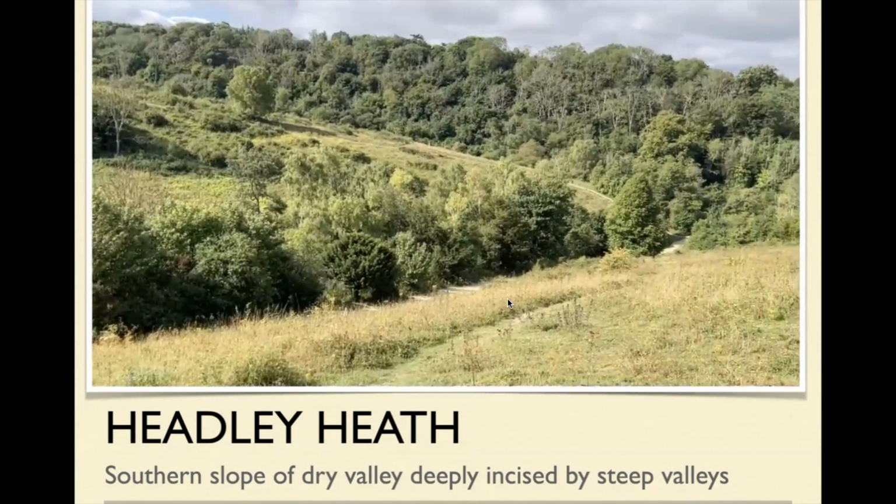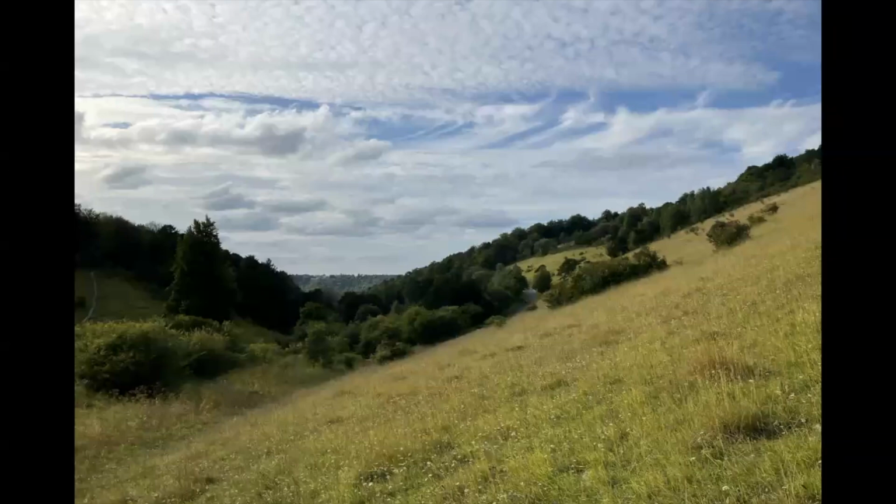This you may recognize. There's a road there. This is the Zigzag Road. It's come up there, goes around there, and goes up here. So this is the Zigzag Valley.